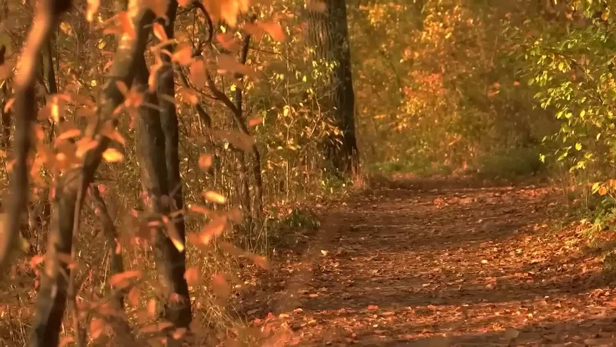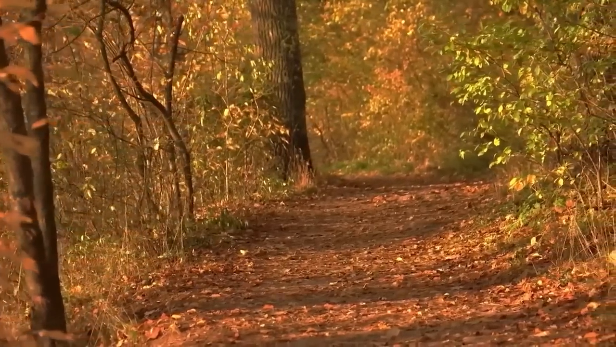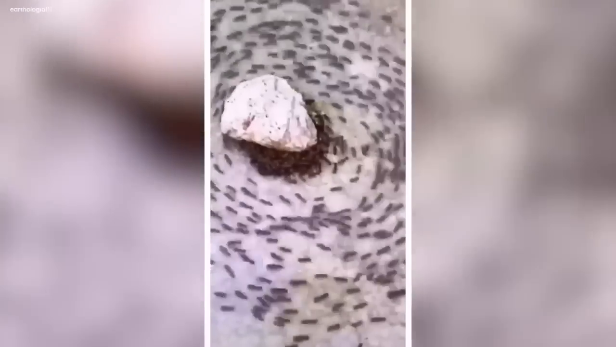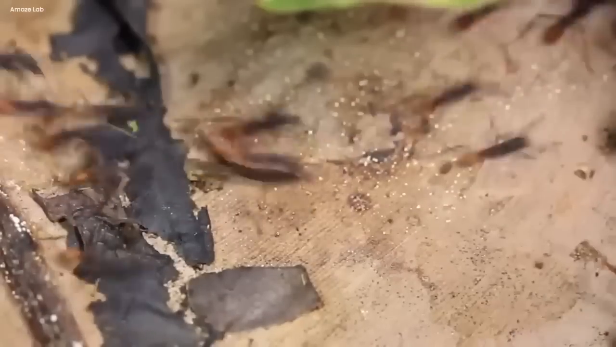Mysterious forest insect dance. Deep in the forest where the sun peeked through the leaves, a camera saw something strange. It was daytime and a group of insects circled a single stone. They moved in a never-ending loop, like a secret dance of nature.